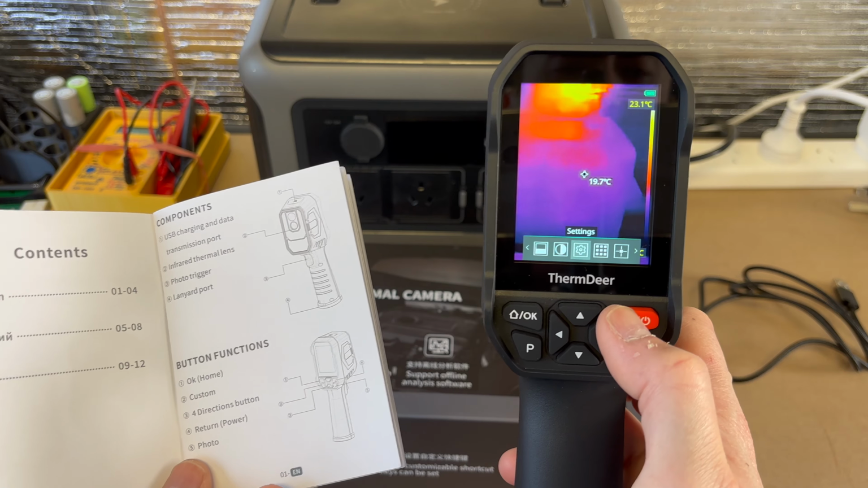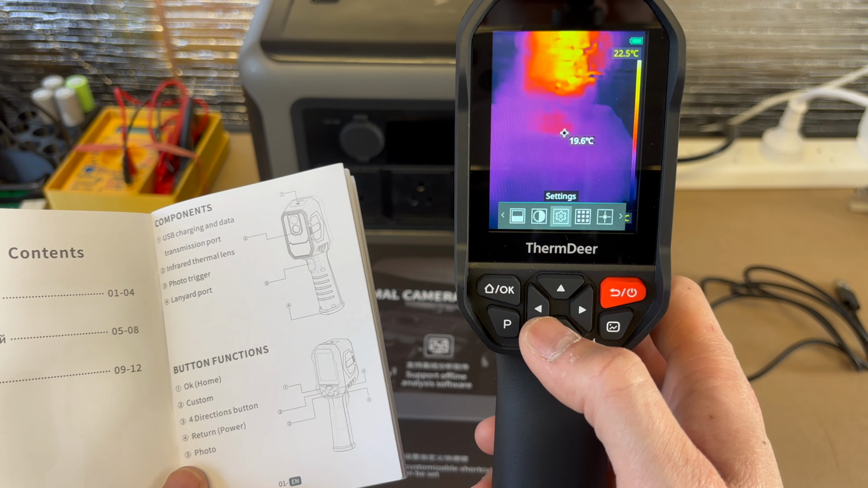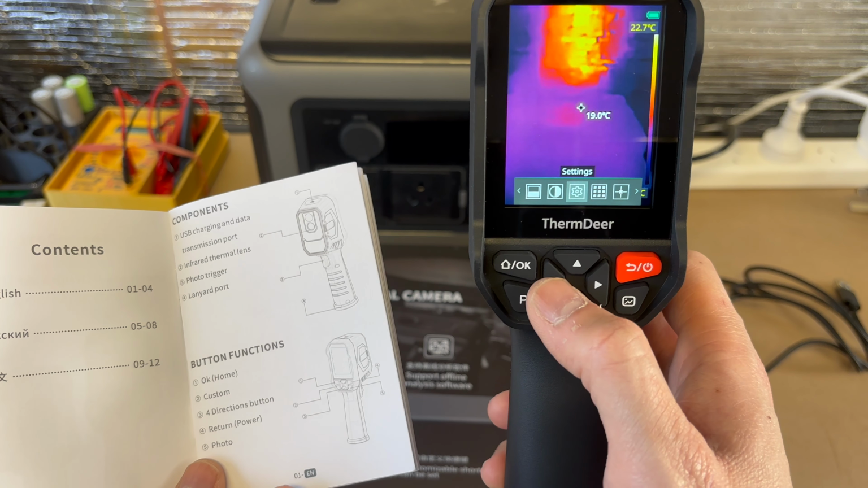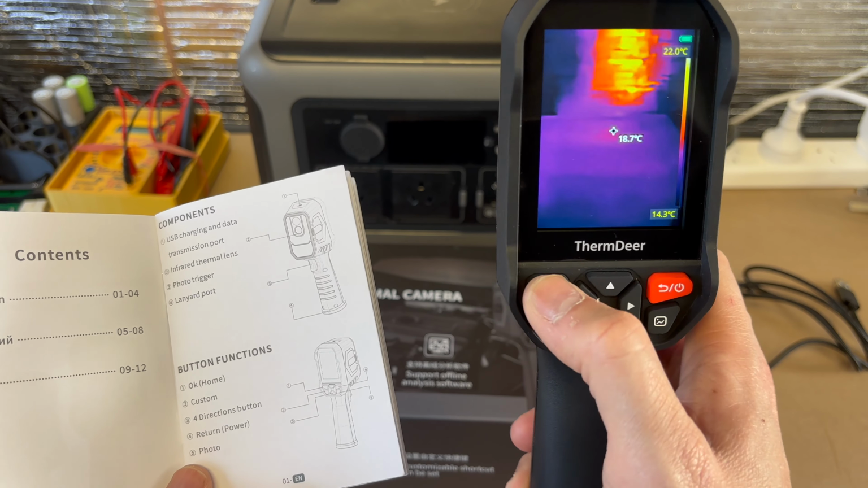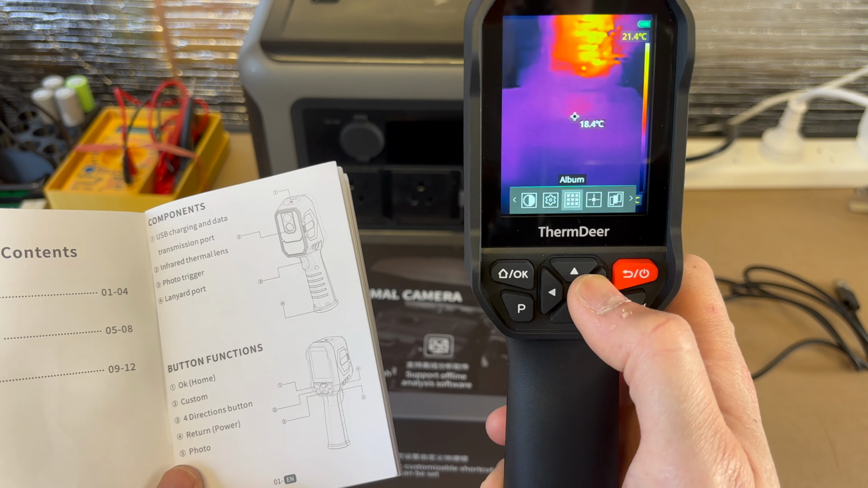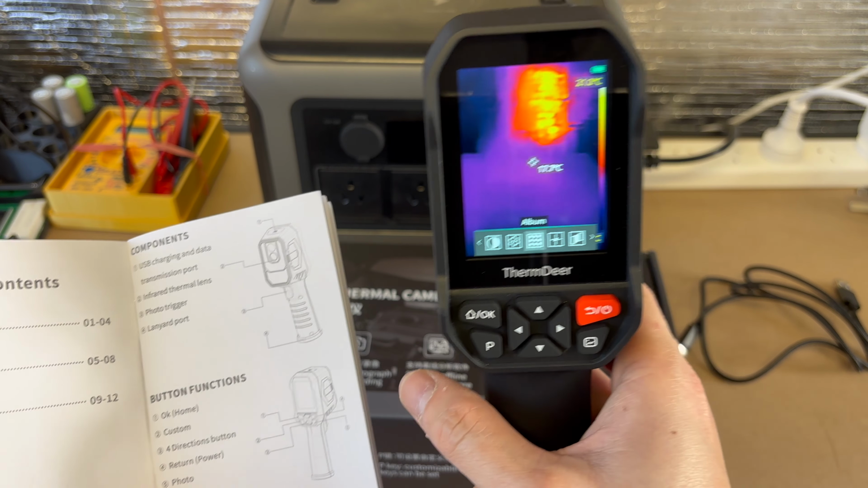So I'm not going to go into every single setting detail here because there's a lot. I'm going to show you the settings that I find that were useful to me. So to get into this settings configuration, you just press OK. Okay, and you get a little scrolling thing on the bottom. Album is where you've taken your photos. So if I just